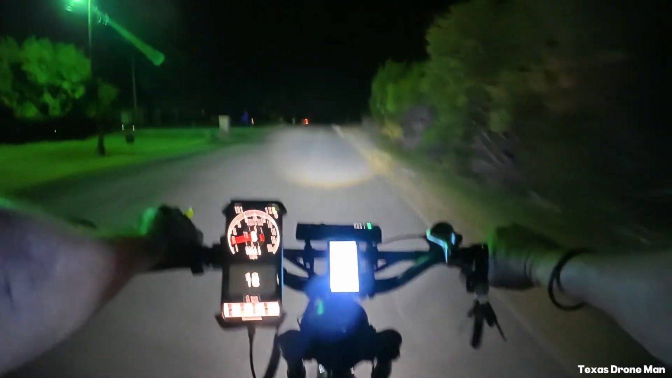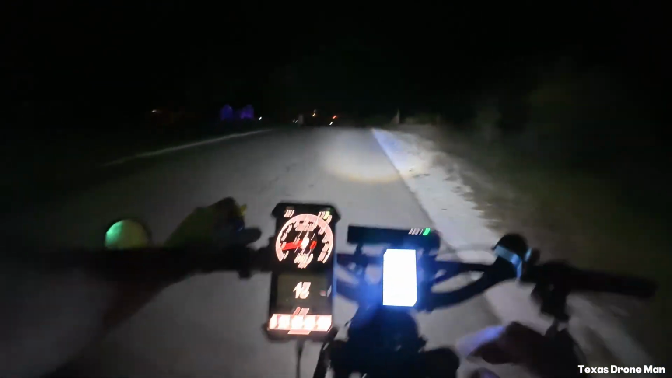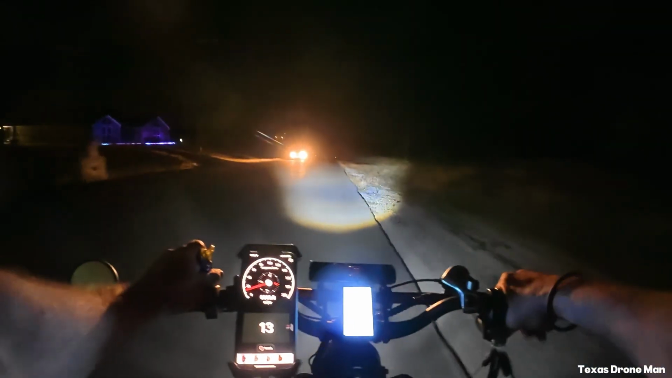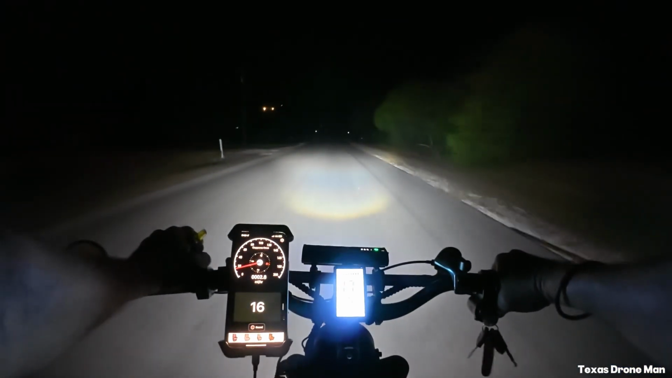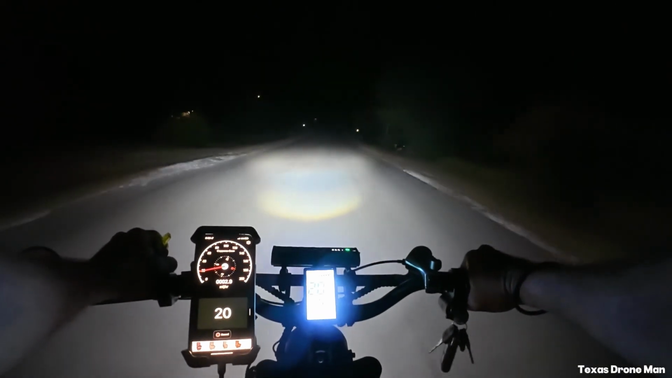I think it's about a mile an hour off. But like I said, 30 miles an hour. If you're content with 30, which I am. I just don't like the slug power getting to 30. But I could ride 30 all the time if I had to.